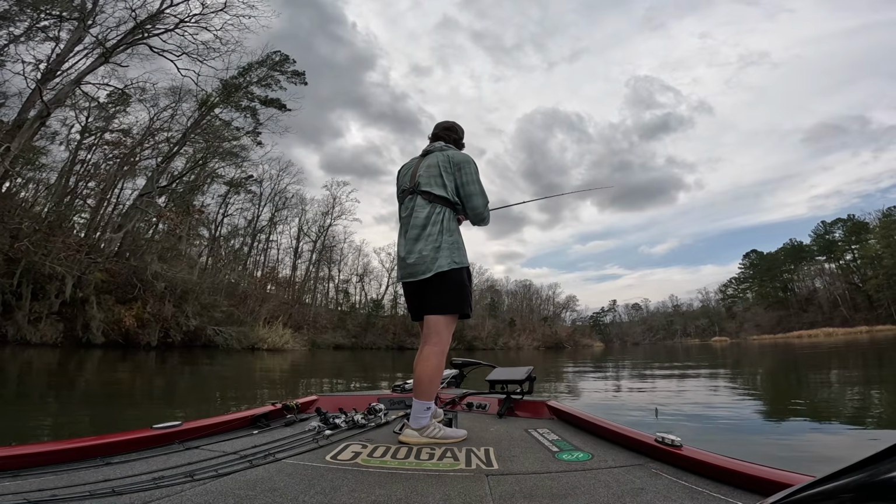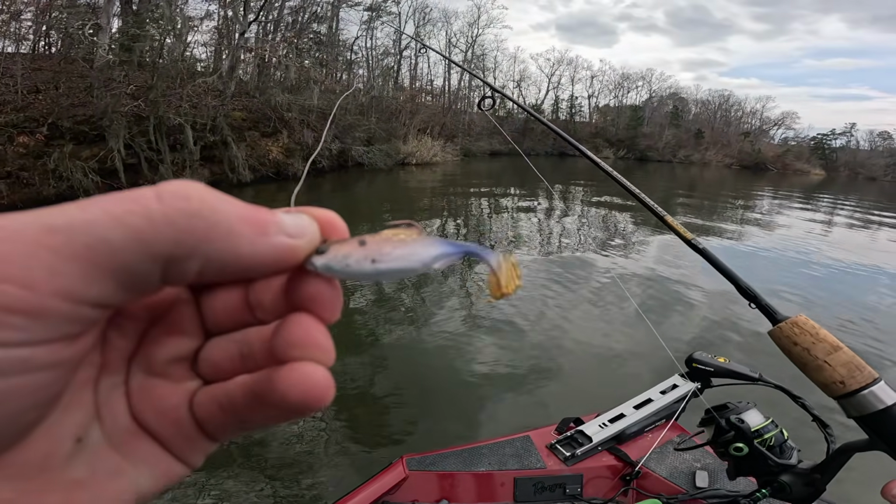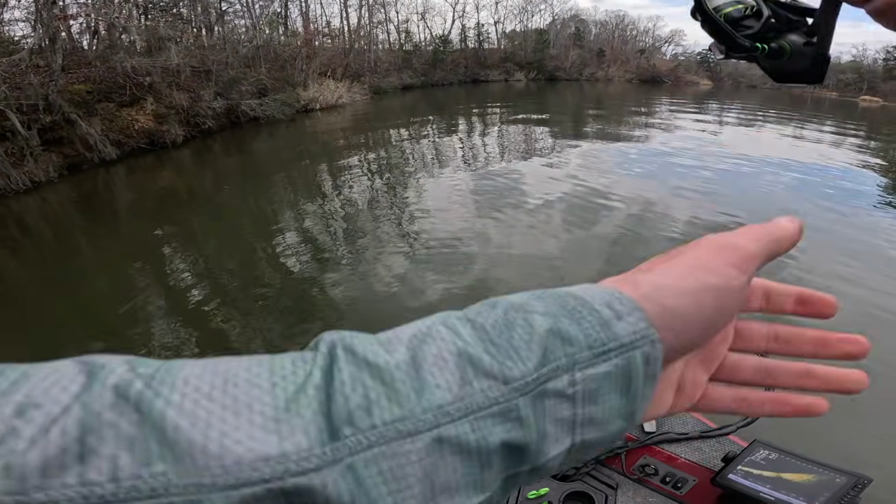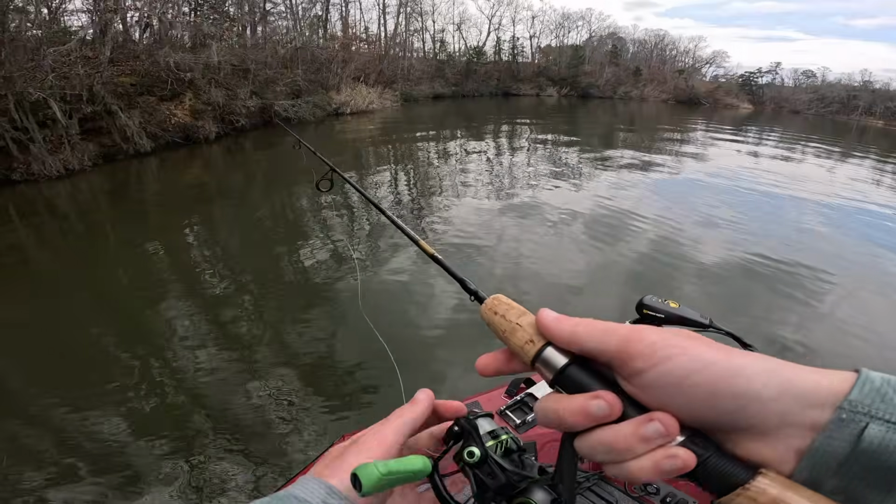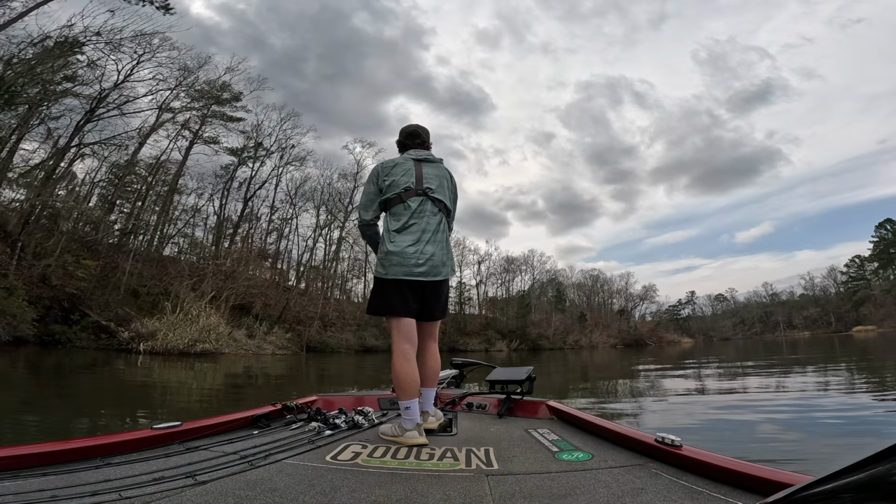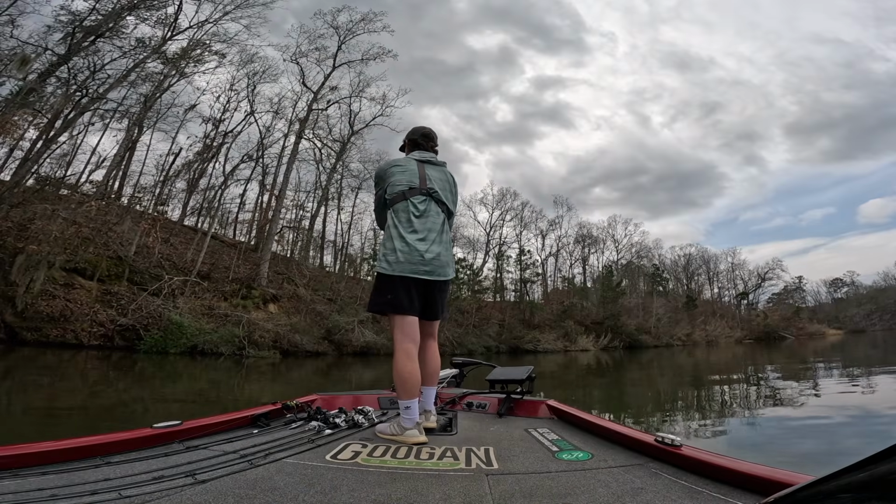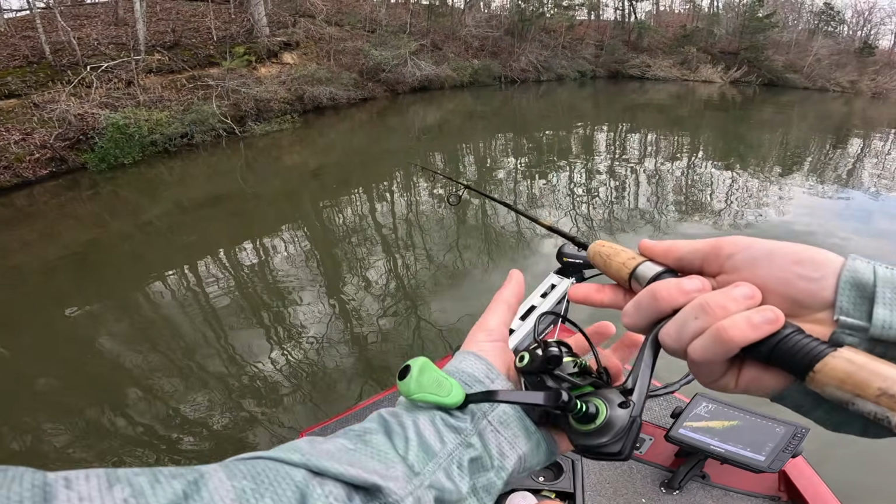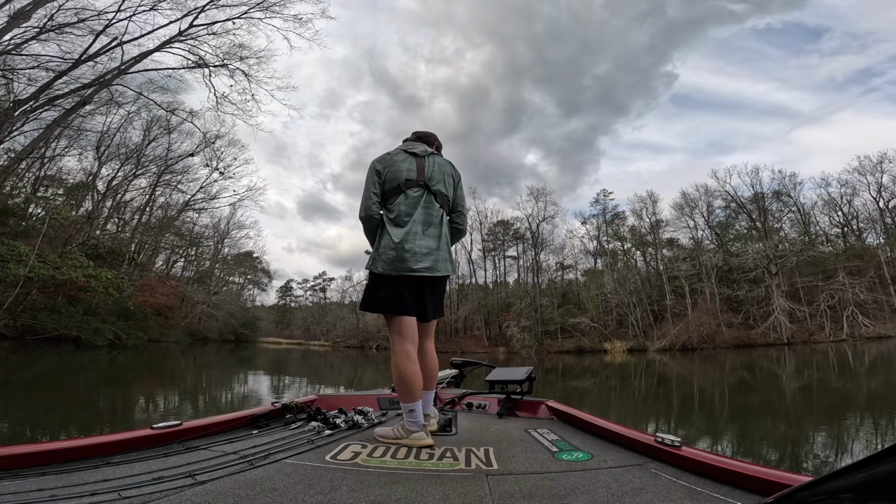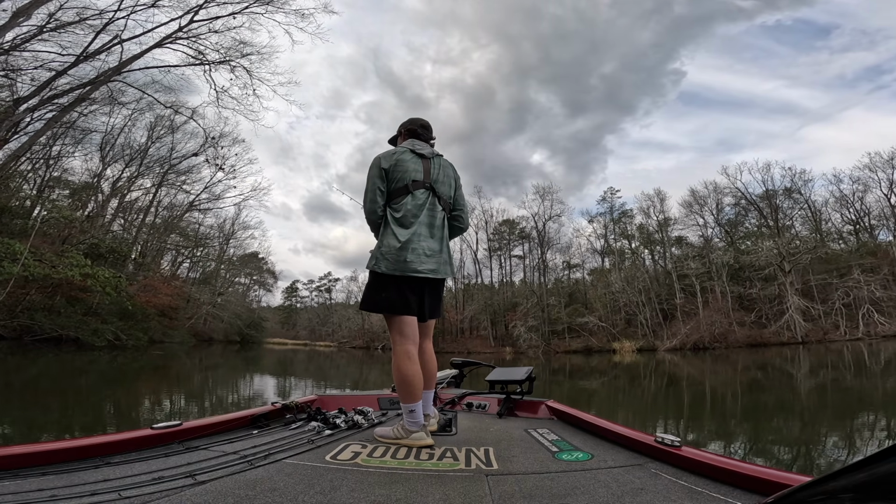I think throwing that little tiny swim bait is going to be the juice here. I mean, look at this little guy. Thing's juicy looking. It's probably going to be pretty hard to see it on Livescope, but I think they're going to crush this thing. It's kind of hard to see this little tiny swim bait, but as long as I know it's in the right area, I mean, they should come out and chase this thing.